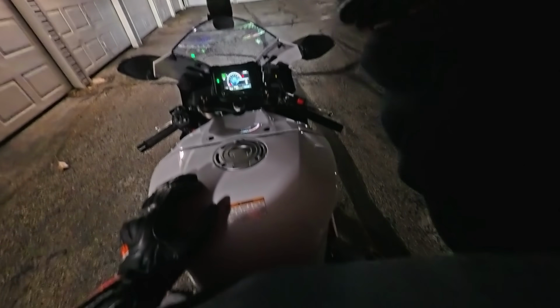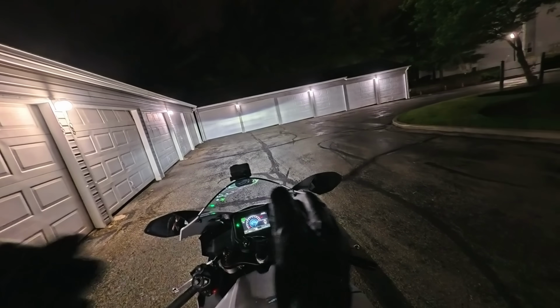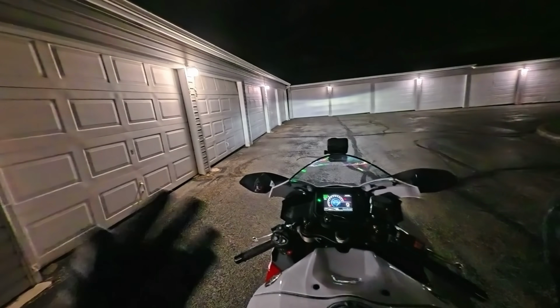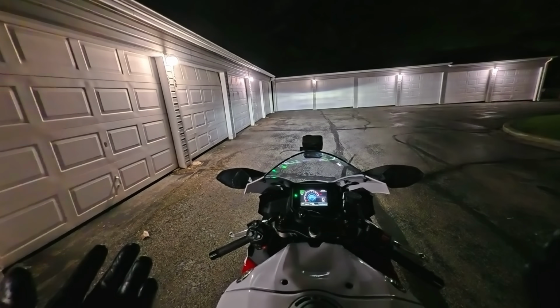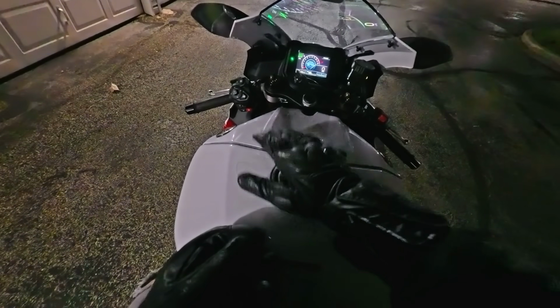3 hours of riding, only 120 miles. Dude, I have so much work to do. It's so much harder breaking in a middleweight bike compared to a 1000cc bike, because you're relegated to side roads. A 1000cc bike, you can just break it in on the highway and cruise around and get that break-in done instantaneously. These middleweights require a bit more work.